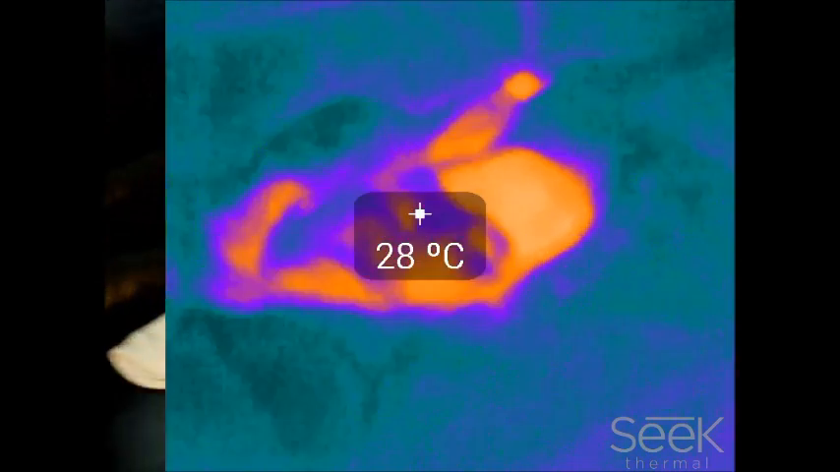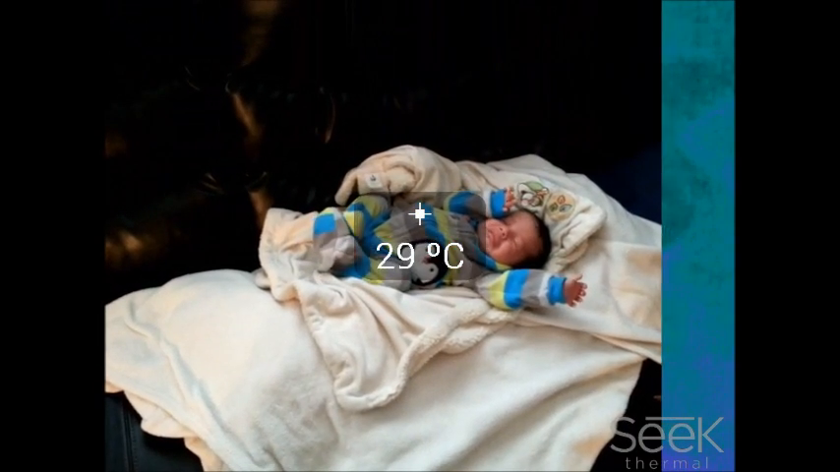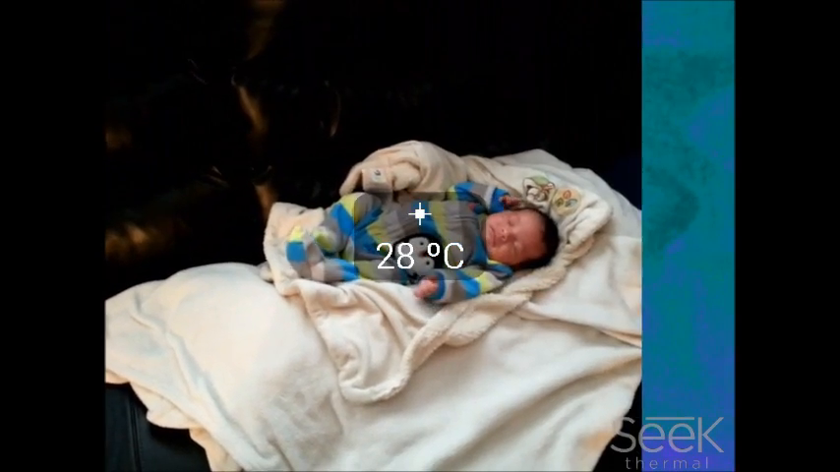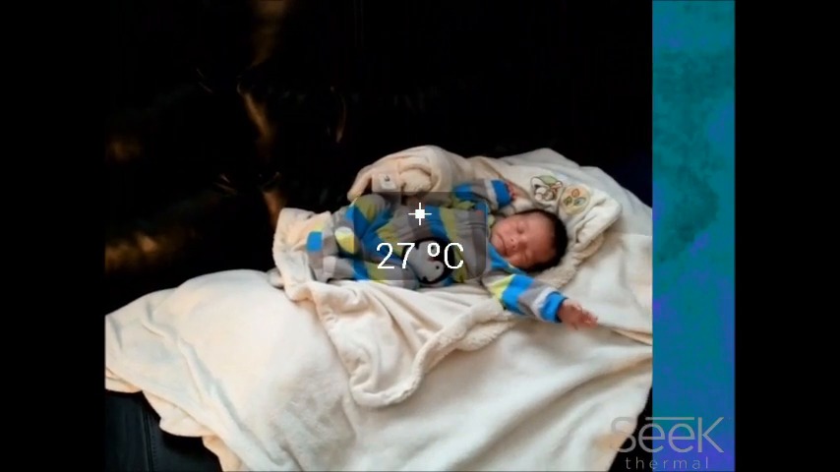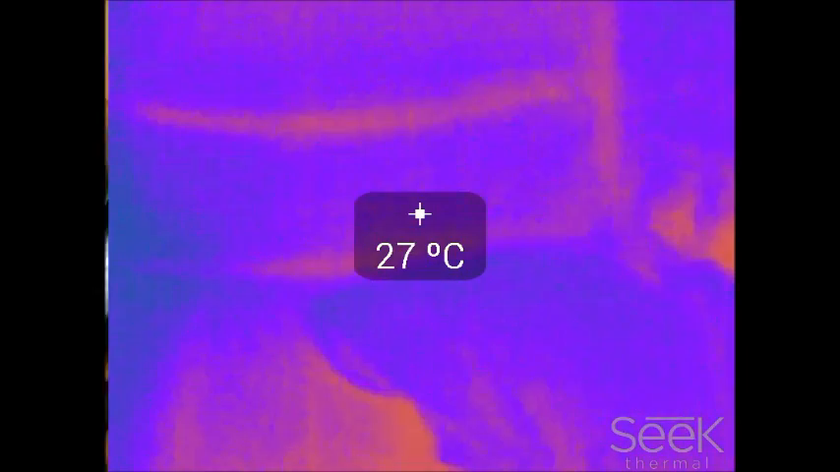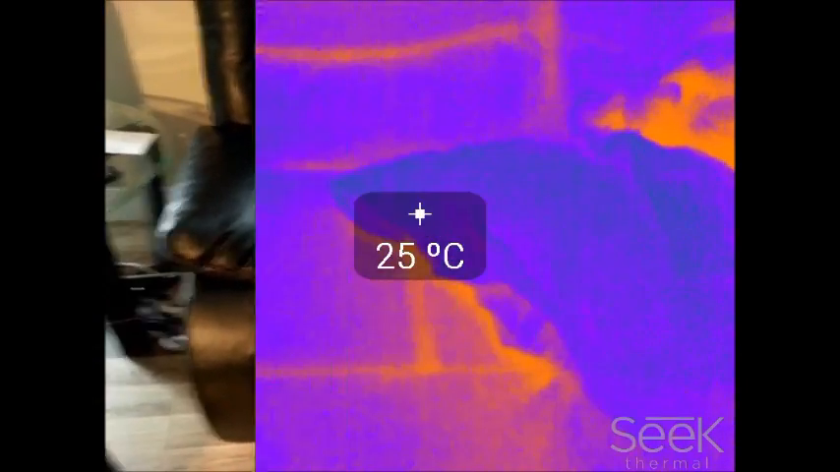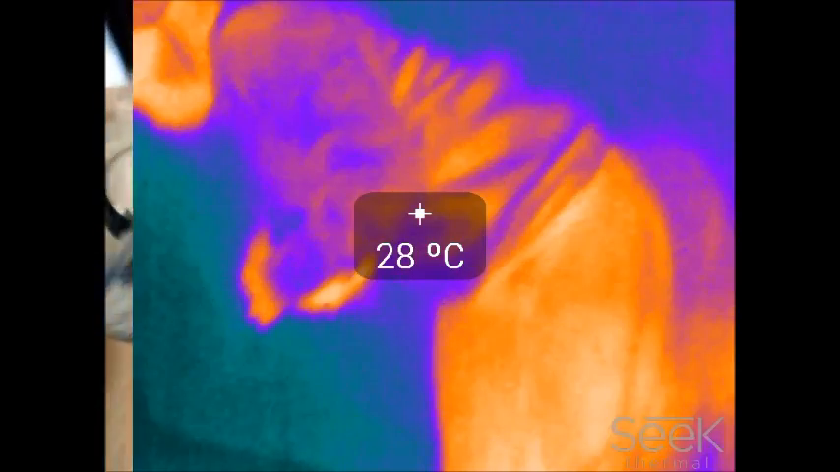Here's baby prepper side by side. You get a close up of them there. Yawning away. So you can see the heat left behind. I was just sitting on the couch. Can't be seen with the naked eye, of course, and it does quickly dissipate.